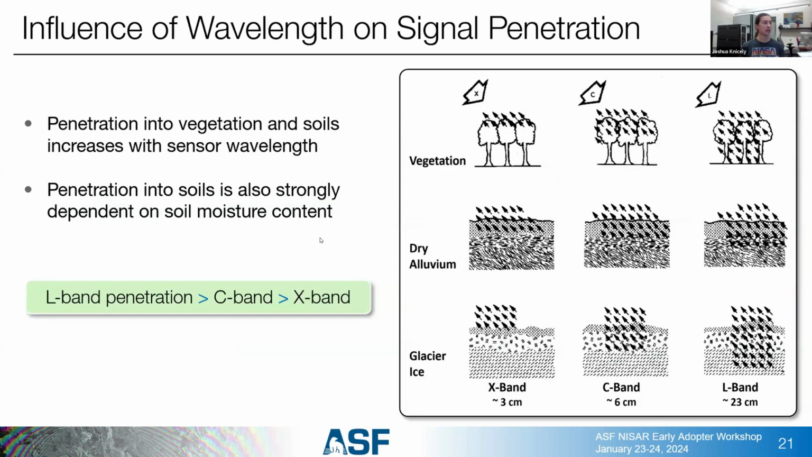All right, so the influence of wavelength on signal penetration is pretty straightforward. The longer the wavelength, the greater the depth of penetration. And so that really determines what kind of wavelength you're going to want for what purpose. As an example, if we look at X band when we're dealing with vegetation, because it's a short wavelength, only about 3 centimeters, we're basically just seeing what's at the top of a canopy.